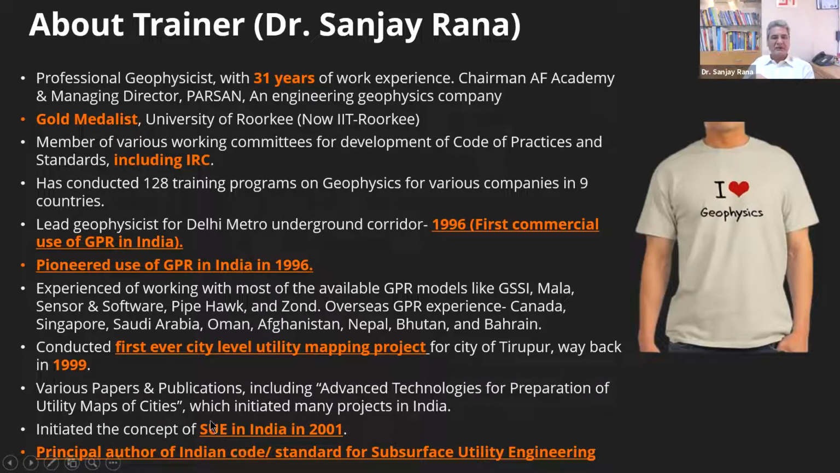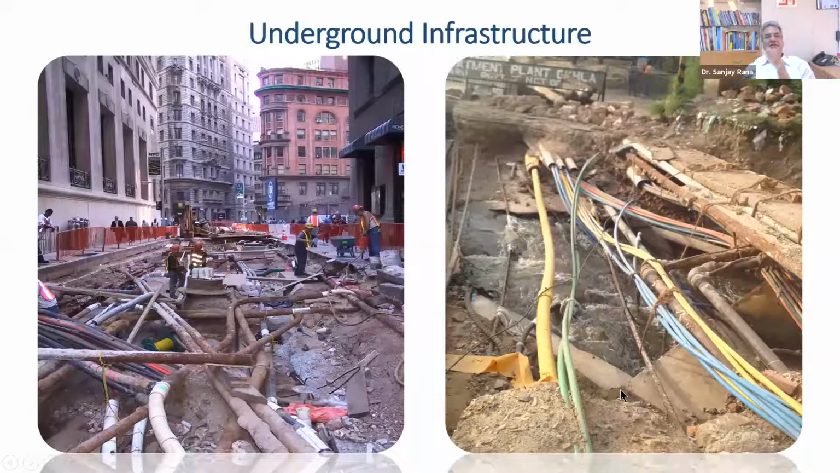The concept of SUE was introduced in 2001 by me. And since then, SUE has become a part of major projects in the country. I'm also the principal author of the Indian Code or Standard for Subsurface Utility Engineering, which we brought out in 2018 in India. Earlier, we had international standards. We had ASCE 38-02, we had PAS, but we didn't have a standard in India, which was brought out in 2018. All right. So now coming to the topic of the day, that is subsurface utilities and managing these.